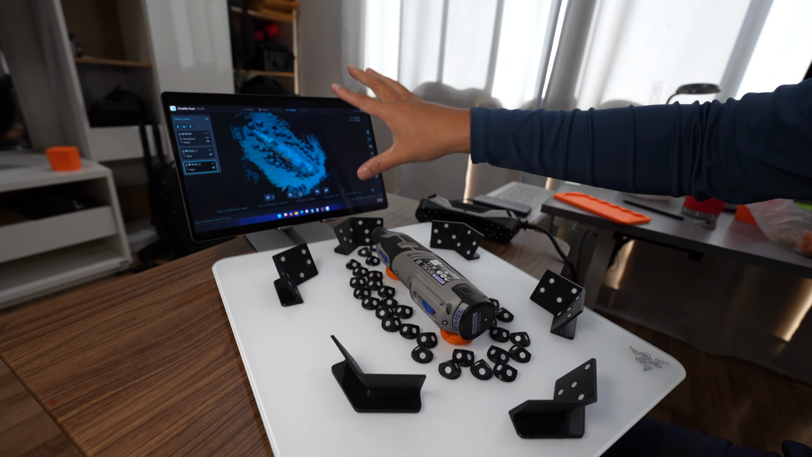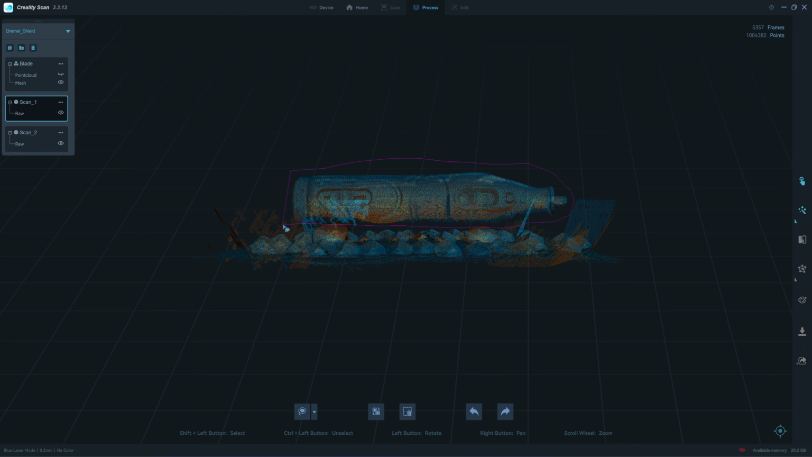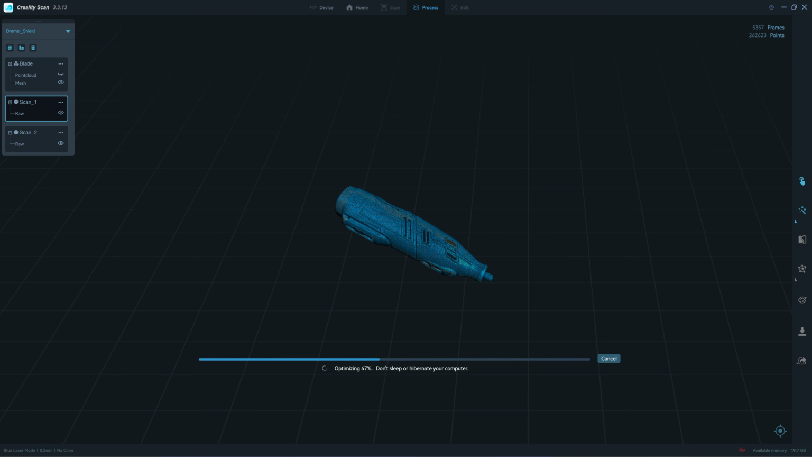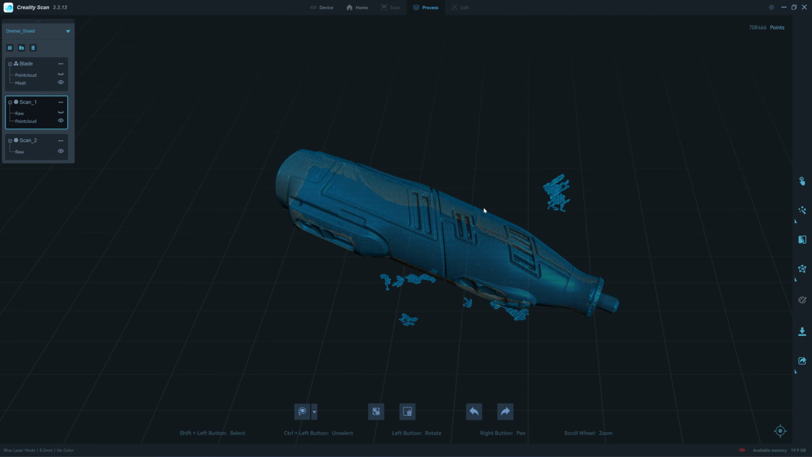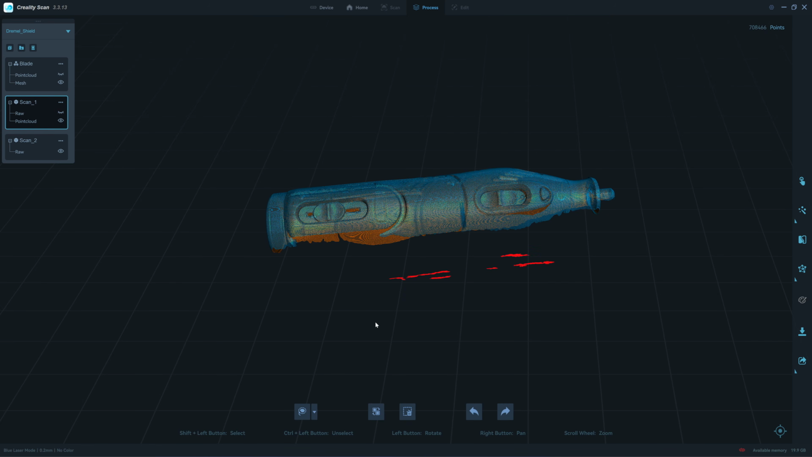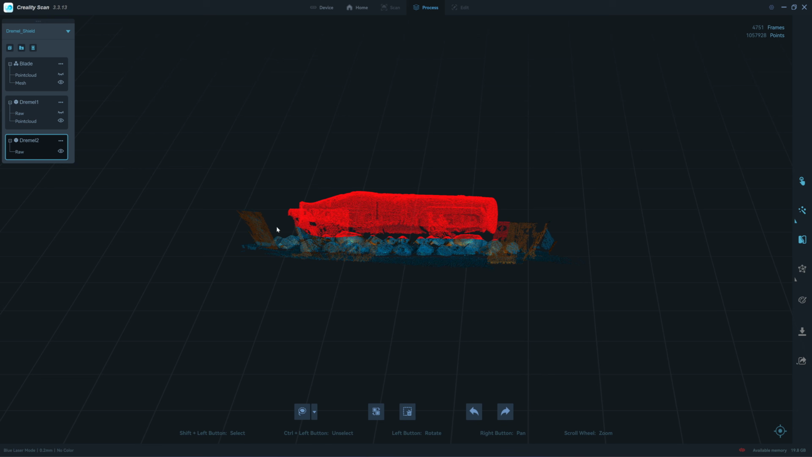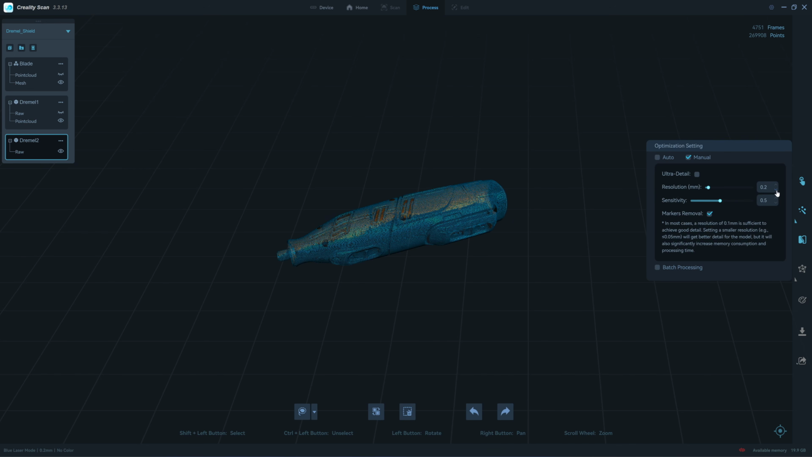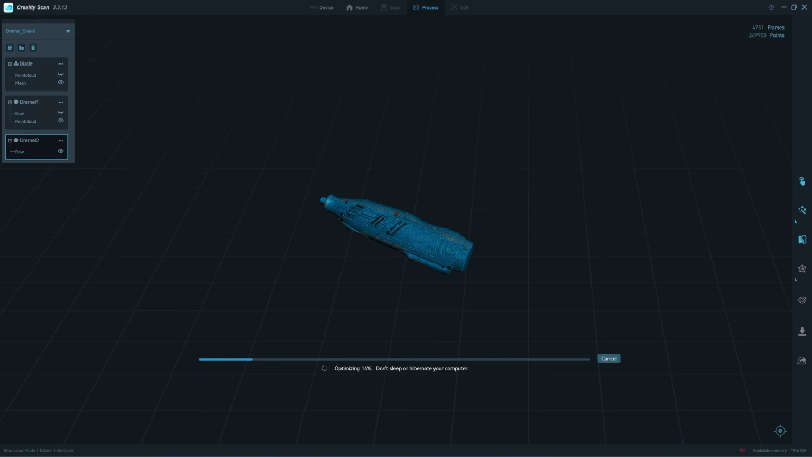Let's next process the point cloud and merge it. I process the point cloud at 0.2 millimeter. Okay, so there is some leftover. I need to delete it. Optimize the point cloud using 0.2 millimeter resolution.